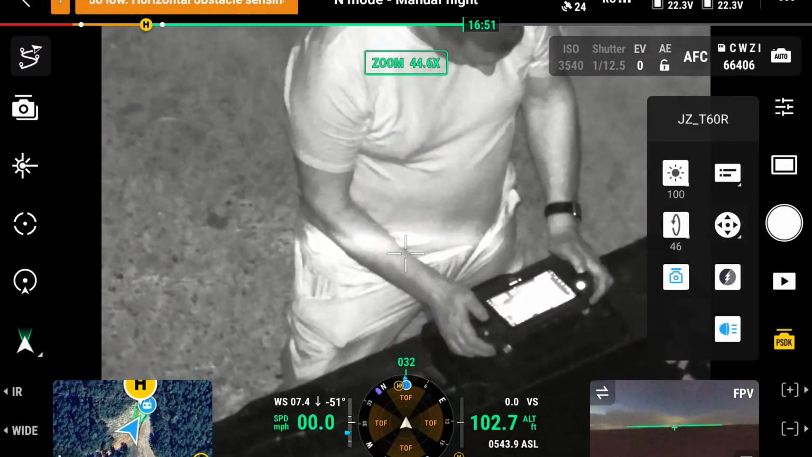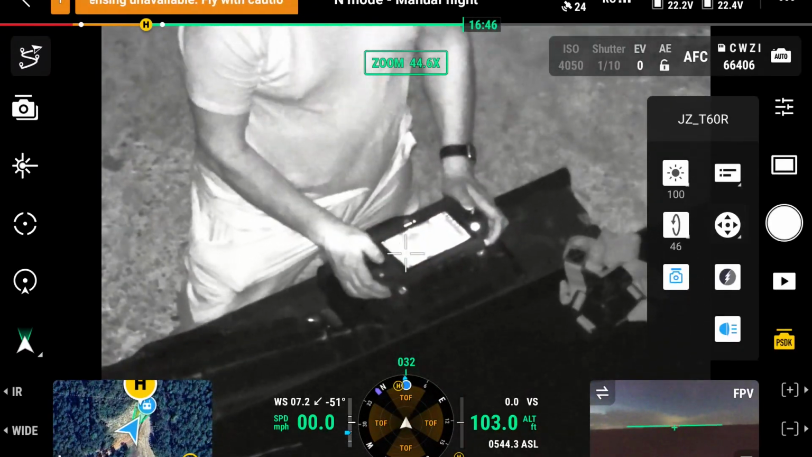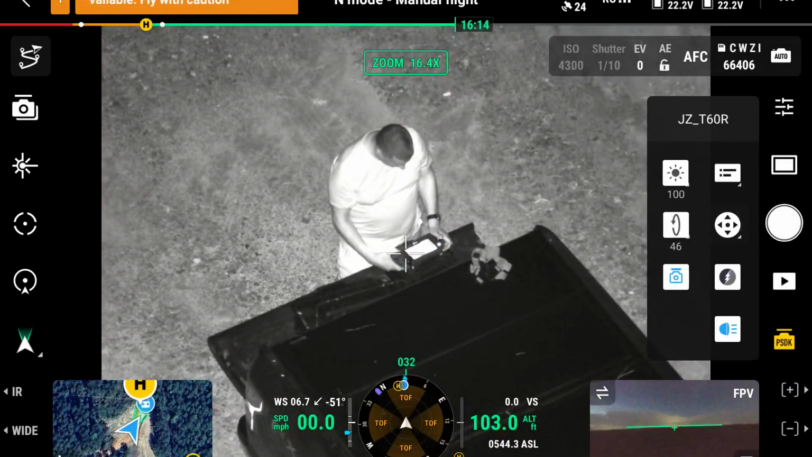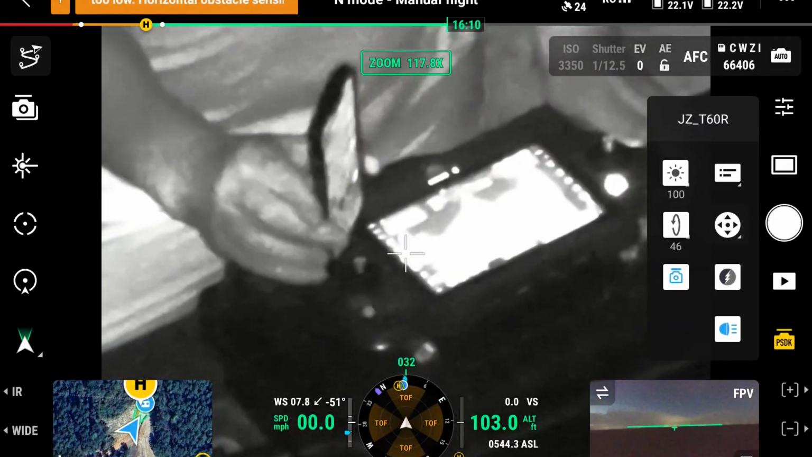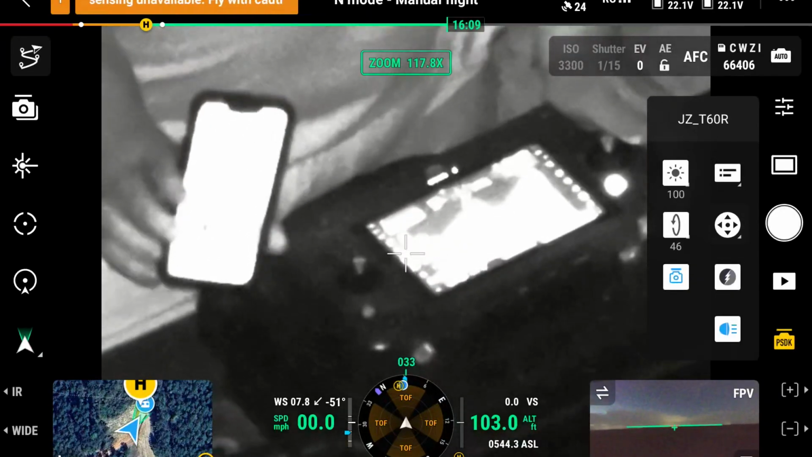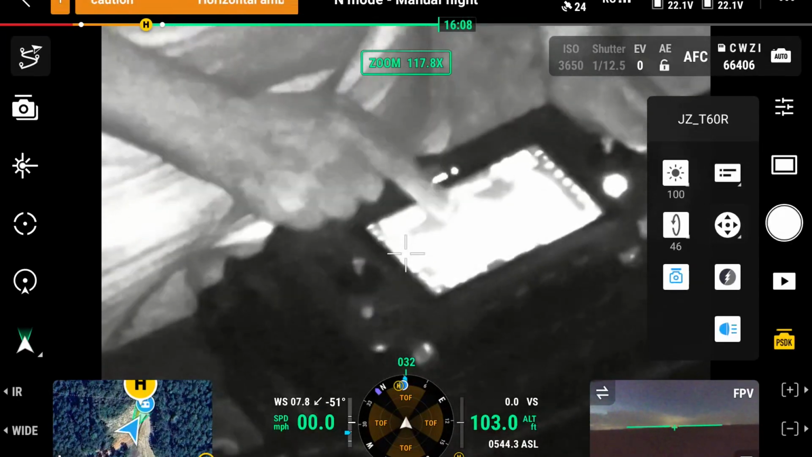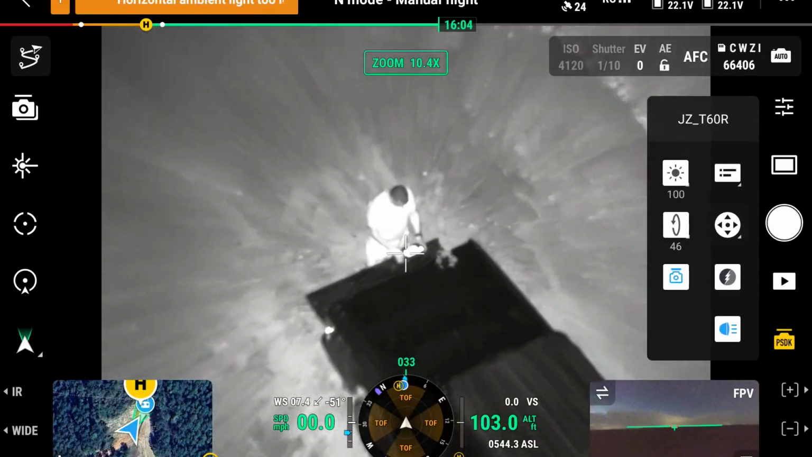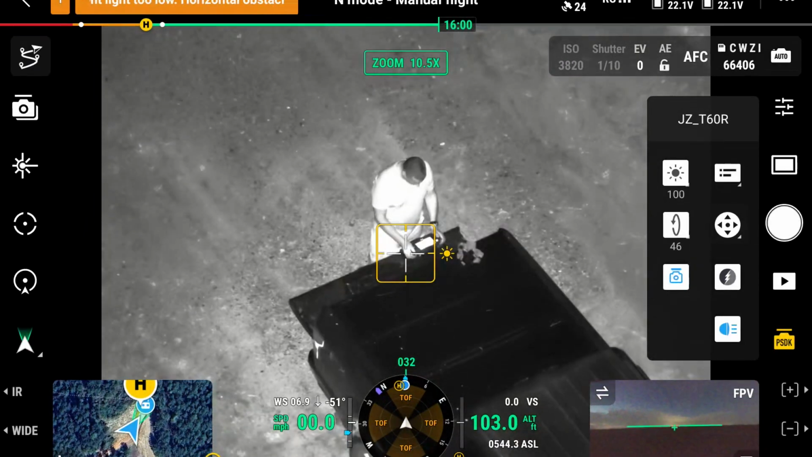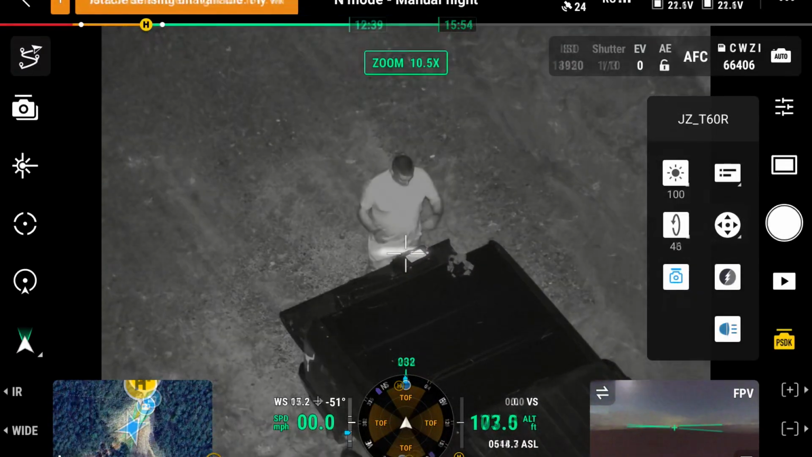And you can tell I'm looking at the drone controller. Let's zoom in a little further. You can almost see my icons when I turn. You can see my icons when I turn the phone a little bit more sideways. The light just whites it out, pretty bright. And you can see my screen. Anyway, not a bad option. Not a bad option. So you get a decent amount of detail.